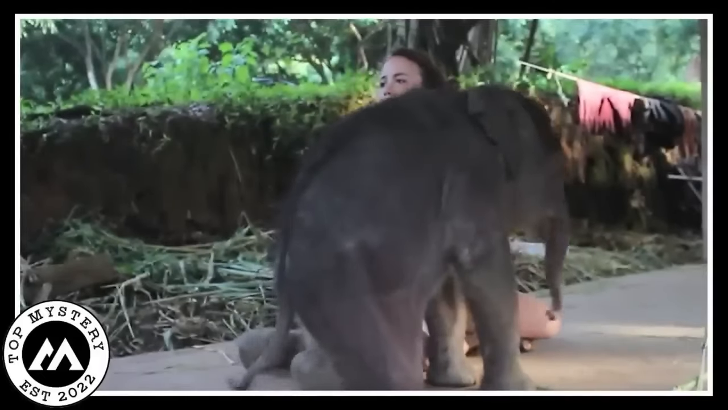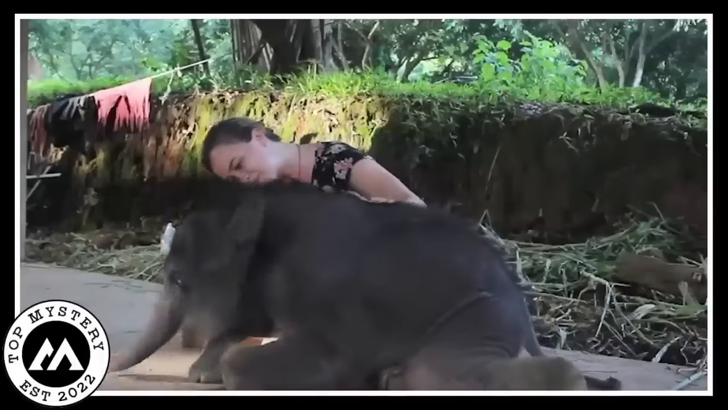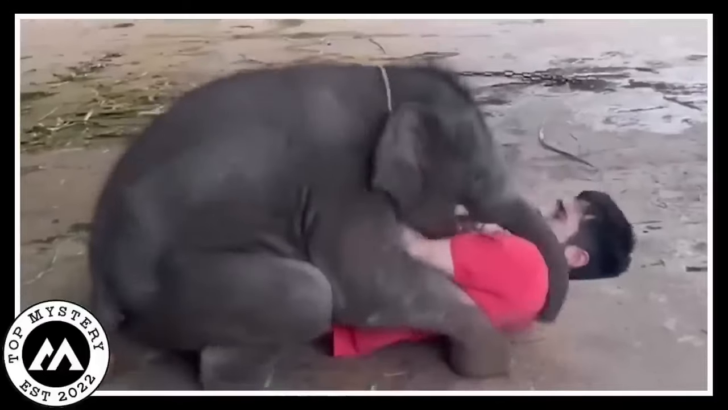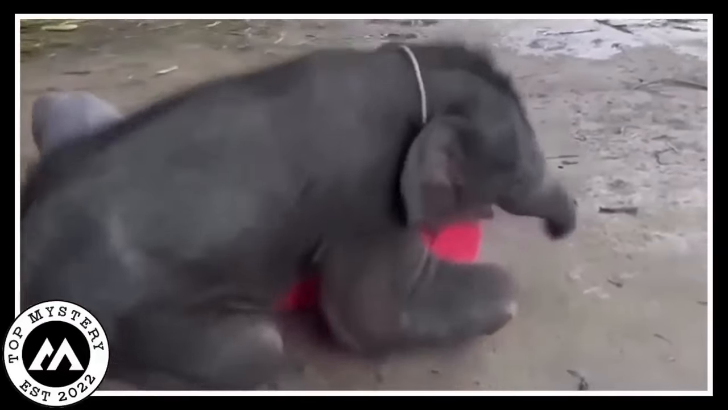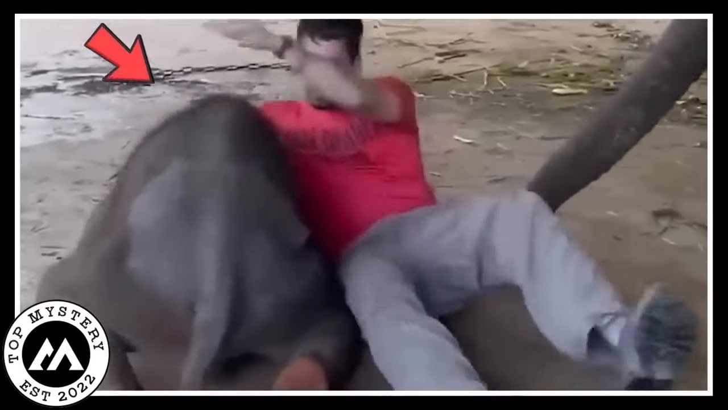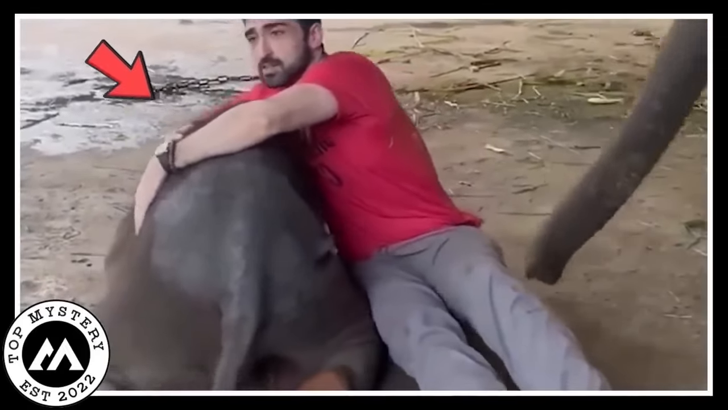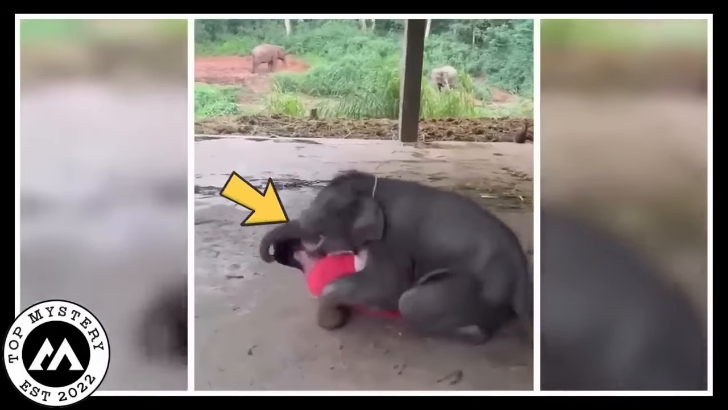Elephant cuddling. Okay, you got to hear about this adorable elephant moment caught on camera. So there's this baby elephant, right? It's all about those cuddle vibes and just wants some love. Picture this. The baby elephant is practically hugging the caretaker like they're the cutest couple in town. Now here's the kicker. The man is right there under the baby elephant getting hugged.